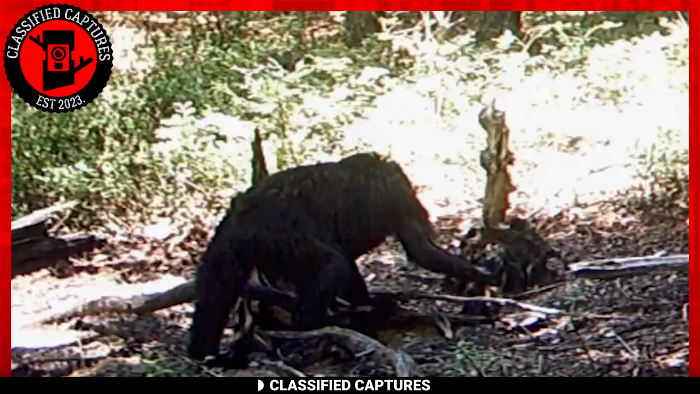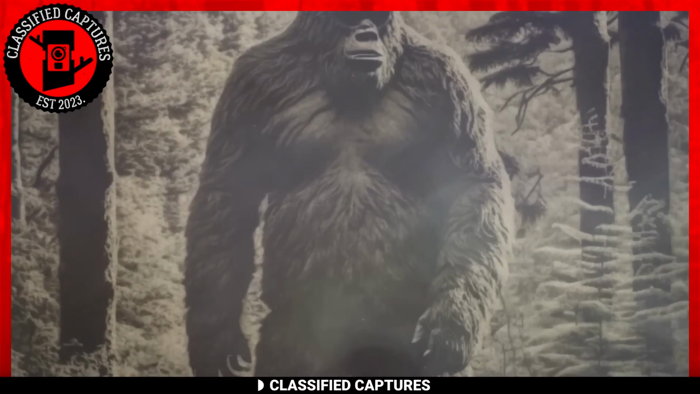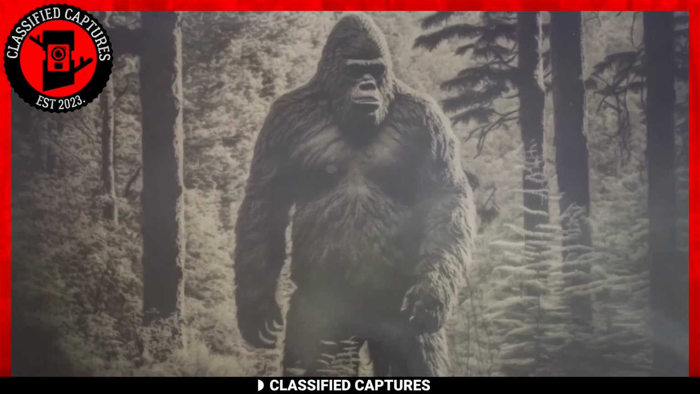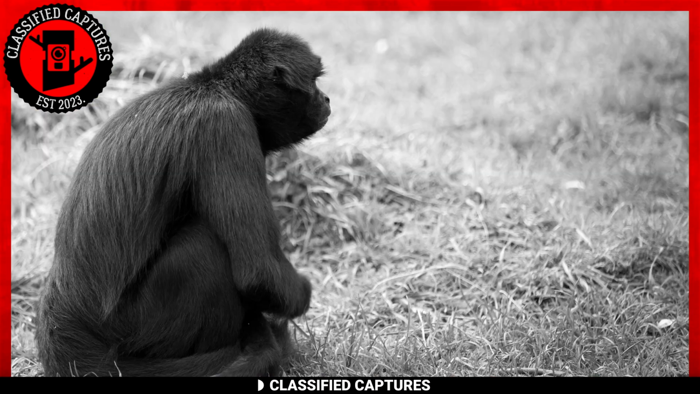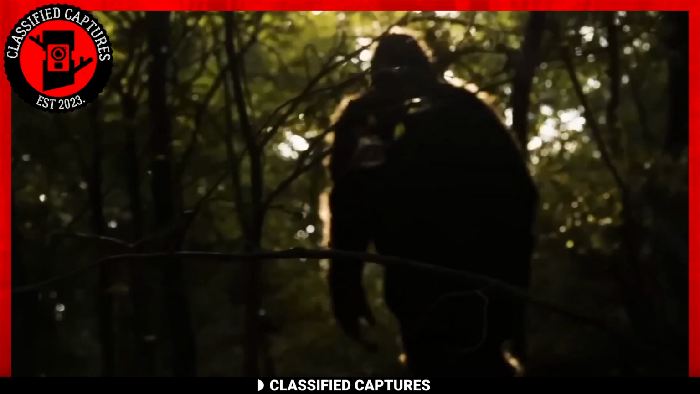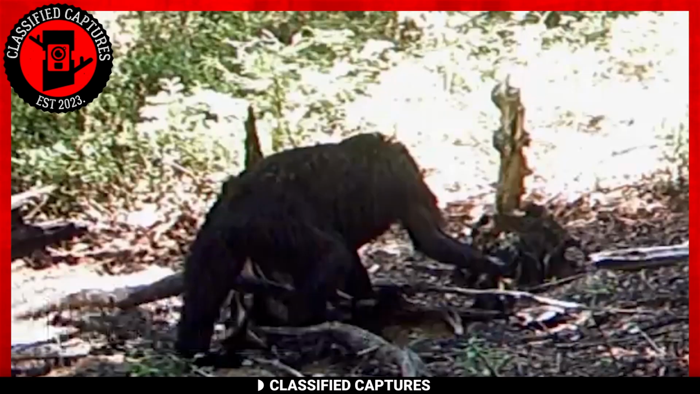The dark-furred creature appears to have its back facing the camera. At first glance, it looks like a chimp or even a bear cub. But this hunter believes that it might be a Sasquatch, as others like to call it Bigfoot. The mystery deepens as even the experts scratch their heads over the strange creature caught on the Virginia hunter's trail cam. Is it a chimp, a bear cub, or could it possibly be a juvenile Bigfoot? The dog fur and odd proportions have left everyone stumped. It could also be a hybrid of these suspected animals.